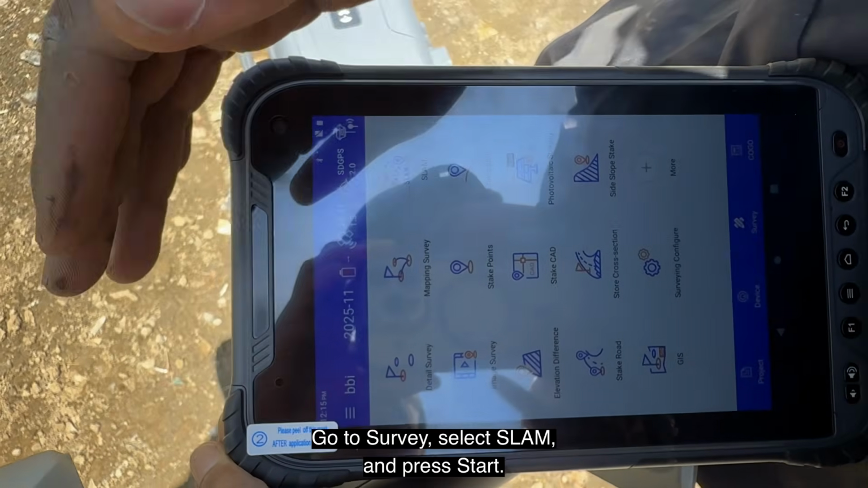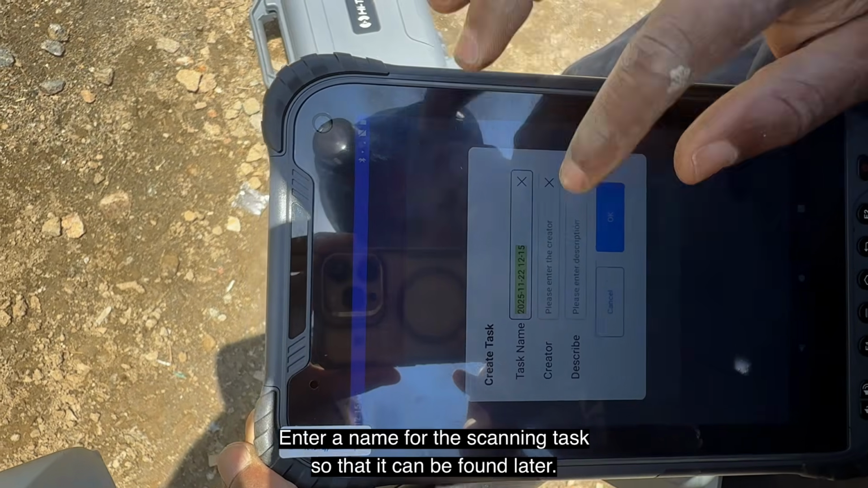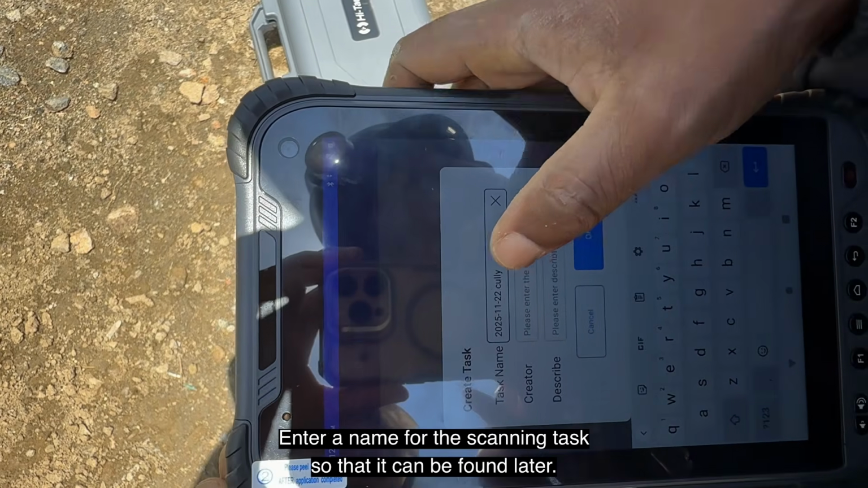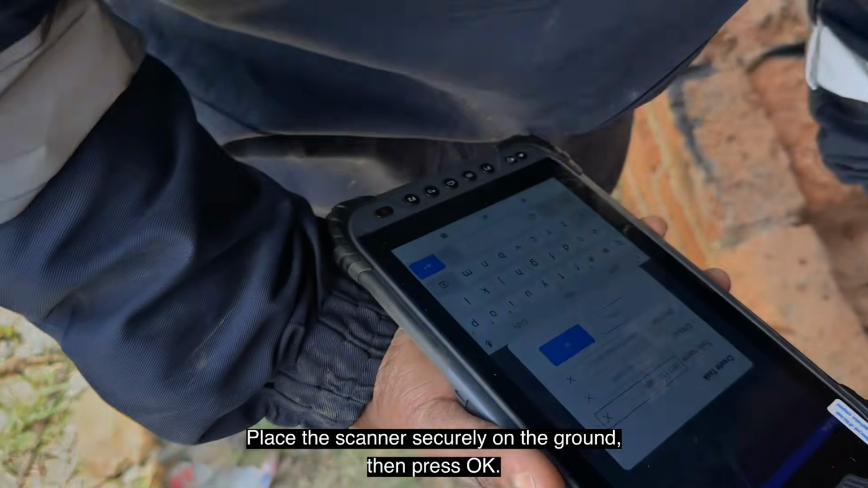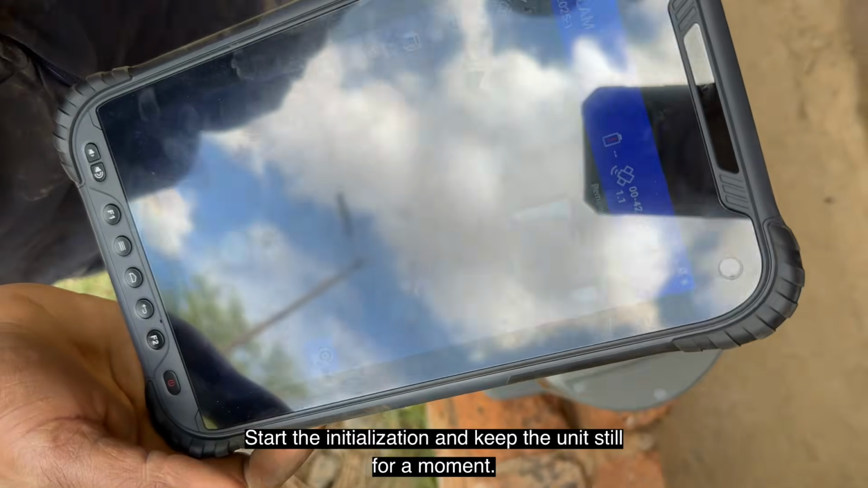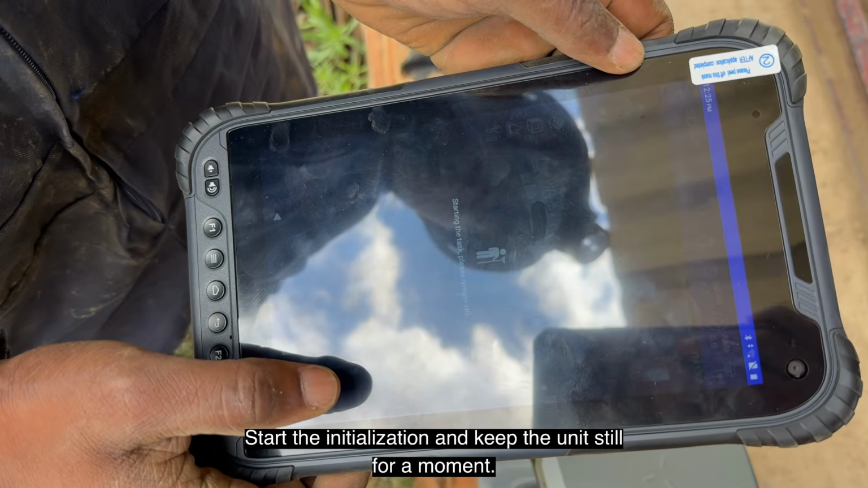So we now go to survey. I hope you can see. We are selecting SLAM. Start. Then we press start. Then we are giving it a name here. I will name it Kali so that I can find it later on. Okay, so I'm going to place this here. I hope it doesn't fall. So I'll press OK. It will tell us to initialize. Then we press start.